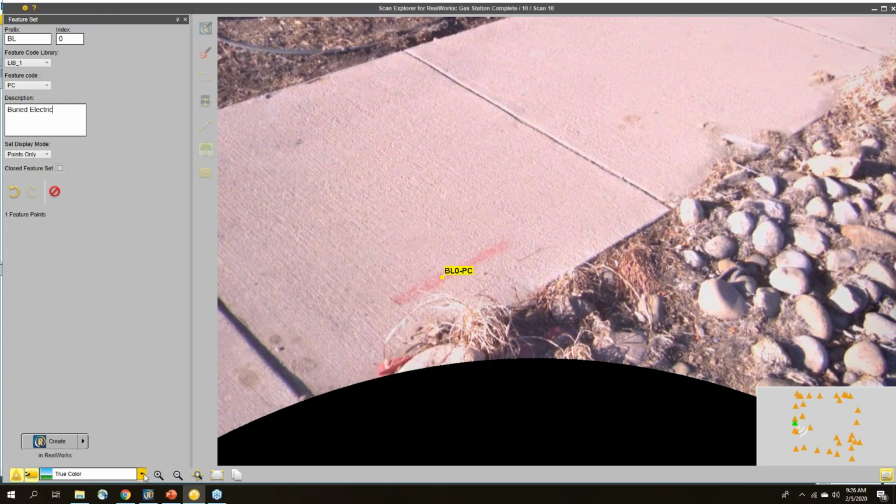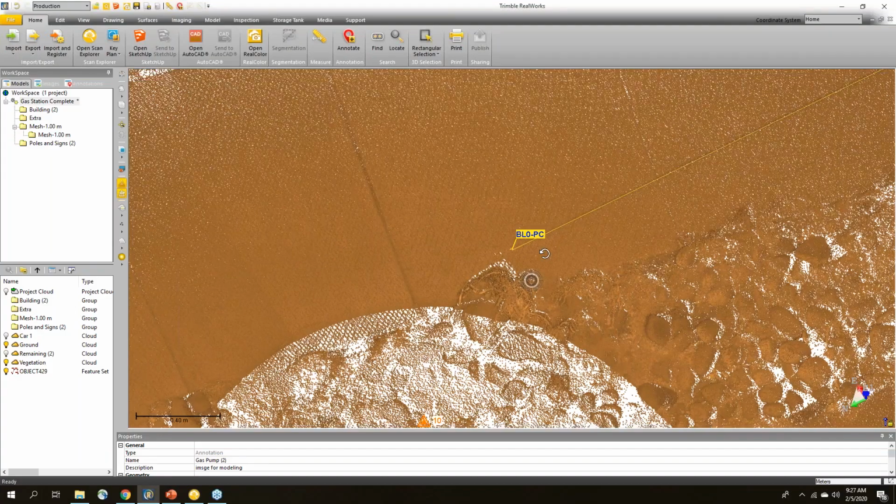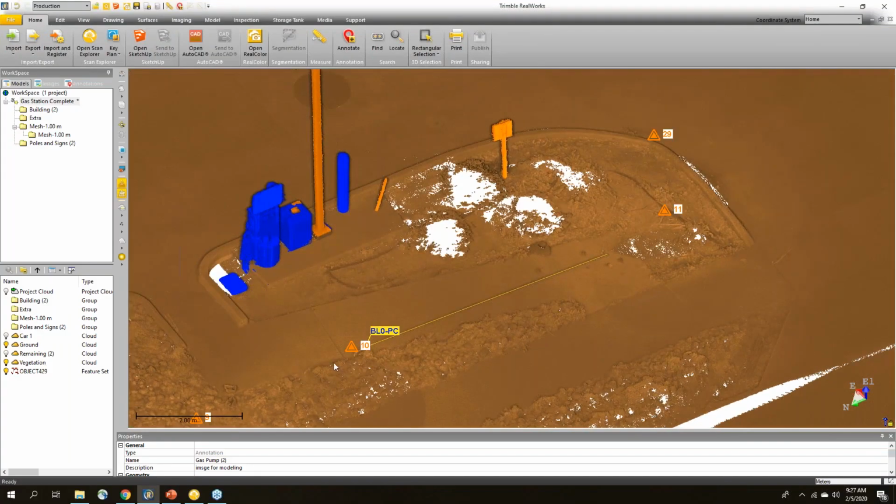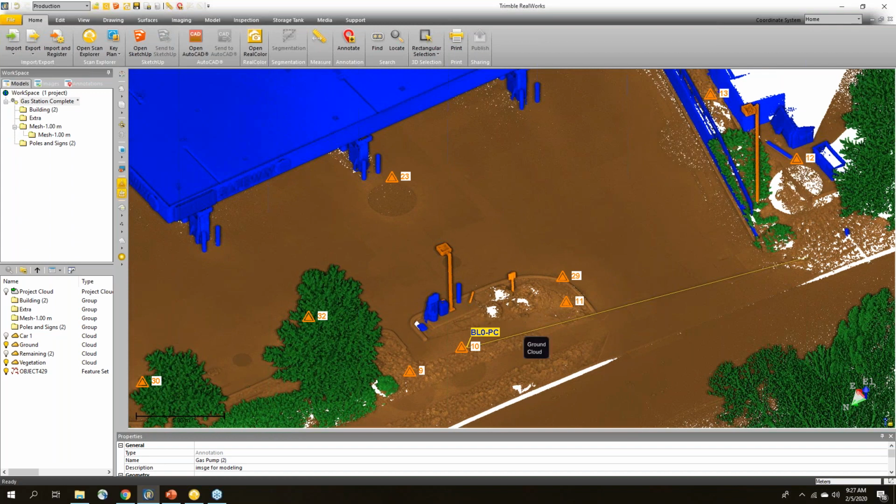Now the images, again, I'm always not totally trusting of images, so I may want to go to the grayscale. And you can see that paint mark there in the grayscale as well, and then go ahead and click create. And then if I was to go and look into Trimble RealWorks, I now see that I've got my feature code created in here. So that's a little bit of going through and doing annotations and the views.